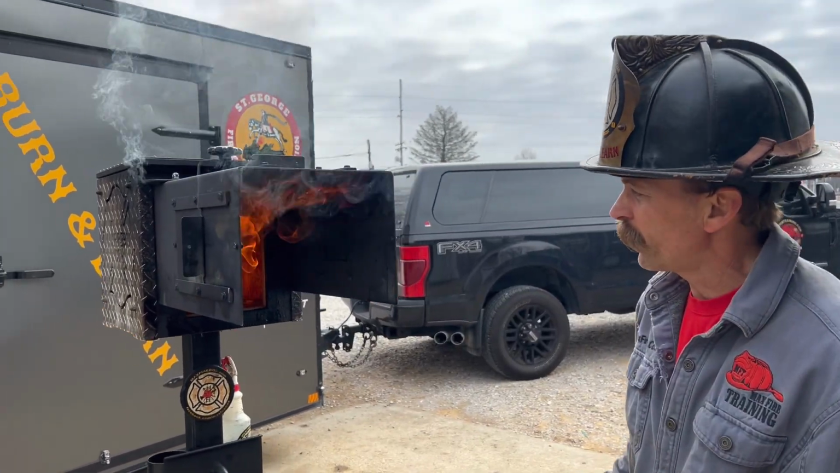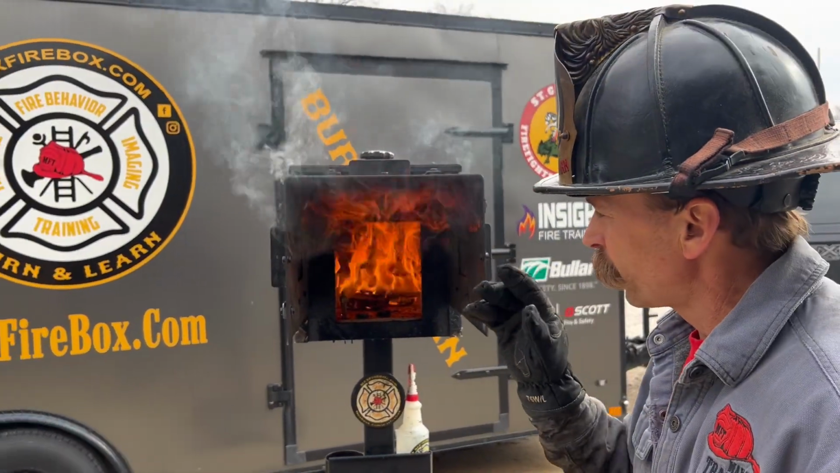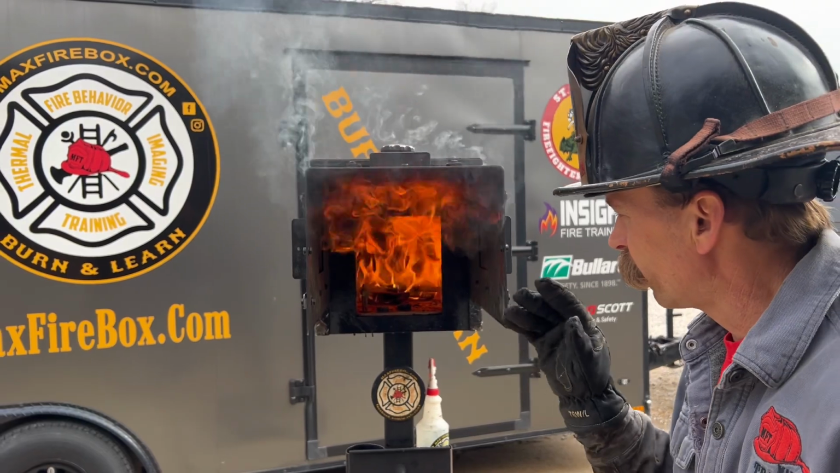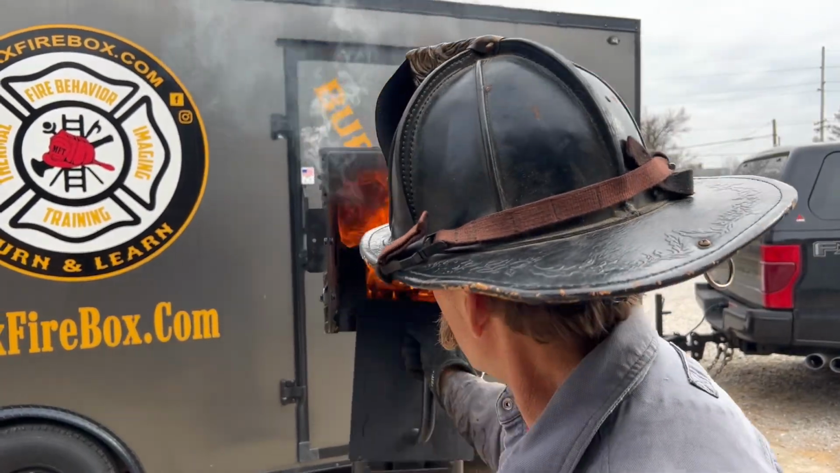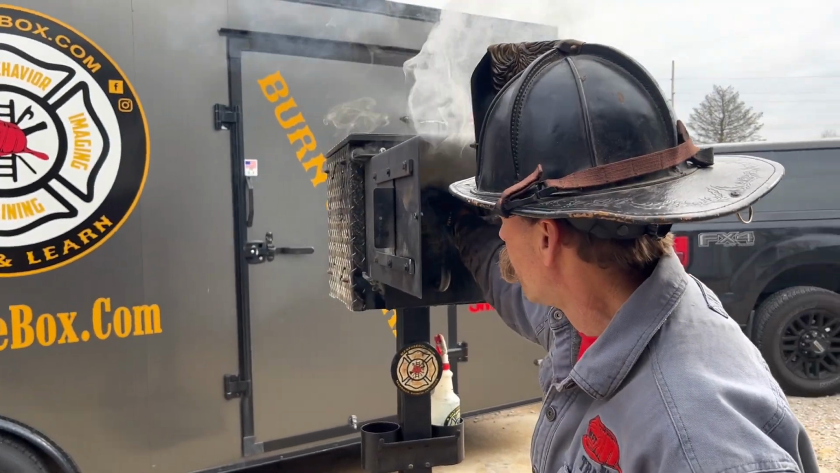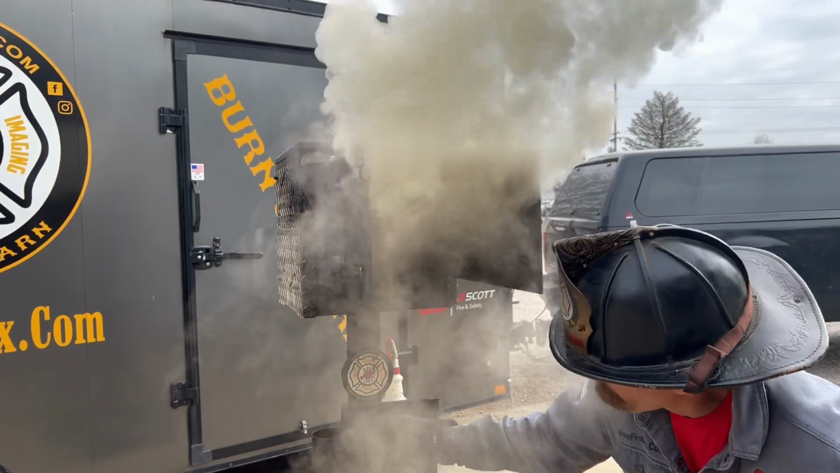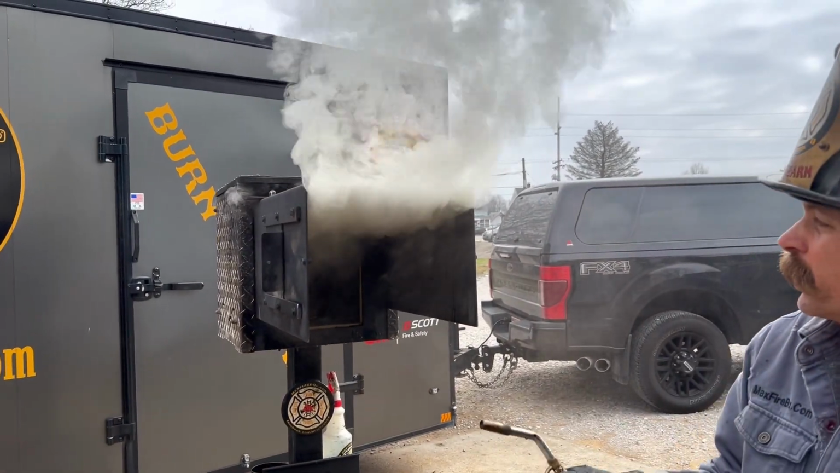Everything's heating up really fast. You have your intake, you have your exhaust, and then watch the smoke conditions. Okay, we want our firefighters to recognize the smoke conditions whenever they pull up on that scene, to recognize the importance of not pushing forward until they take control and flowing water. So there's your smoke conditions, fast traveling smoke conditions, and watch your ignition.